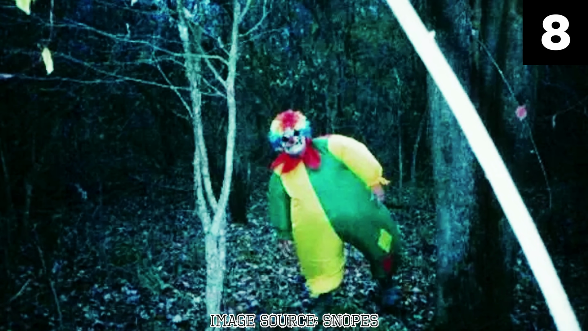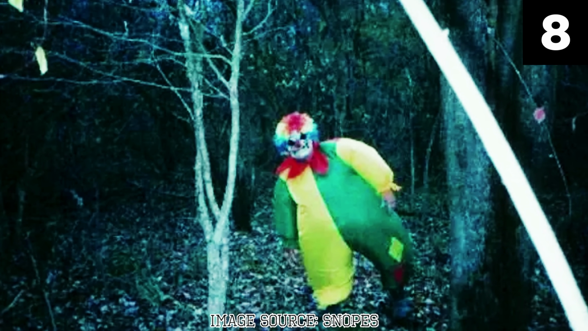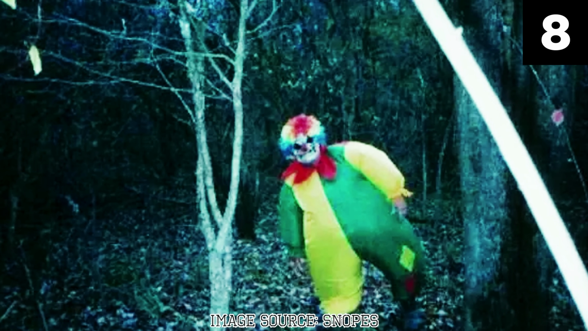The image shows a clown, garishly dressed in typical circus attire, complete with painted face and wild hair, standing motionless in the dark forest. The juxtaposition of the whimsical, colorful costume against the sinister backdrop of the nighttime woods creates a deeply disturbing effect. The clown appears to be looking directly into the camera, adding an unnerving sense of awareness and intent to the photo.